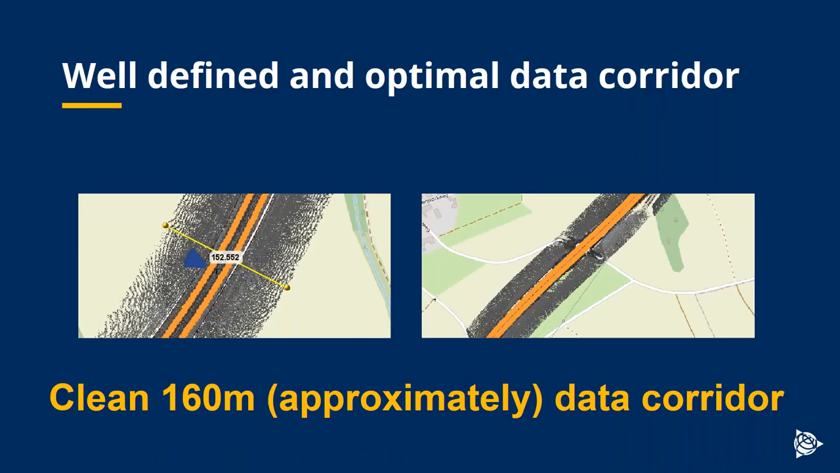So firstly, I mentioned that we have an 80-meter range of the profiler. This means that we get a very clean, approximately 160-meter data corridor, usually 80 meters either side of the trajectory is by far enough for the area of interest for a mobile mapping customer.